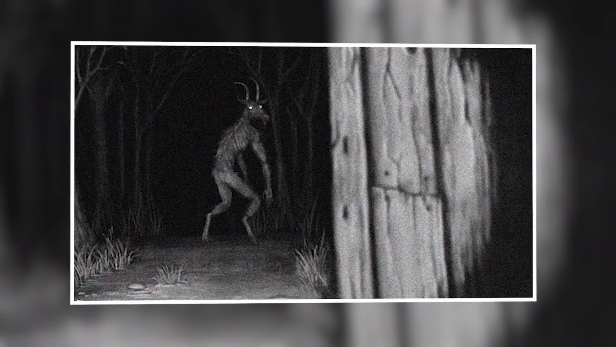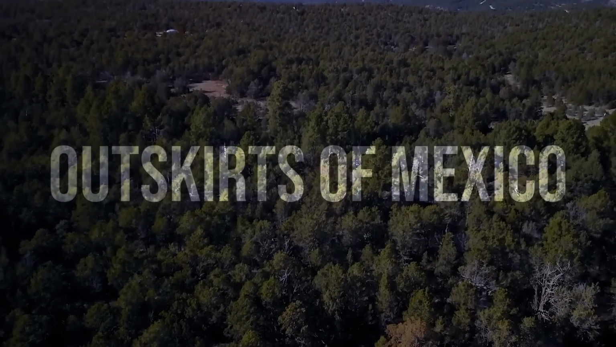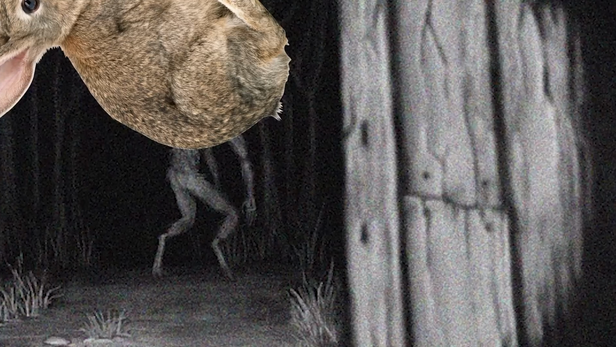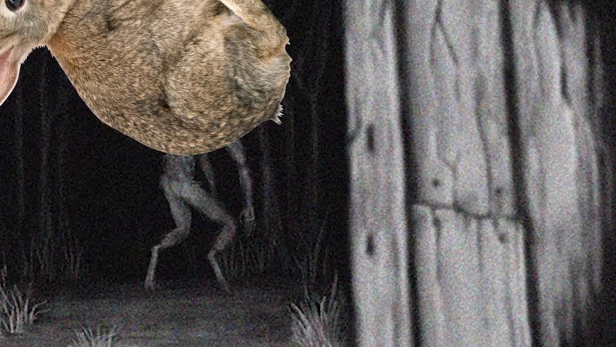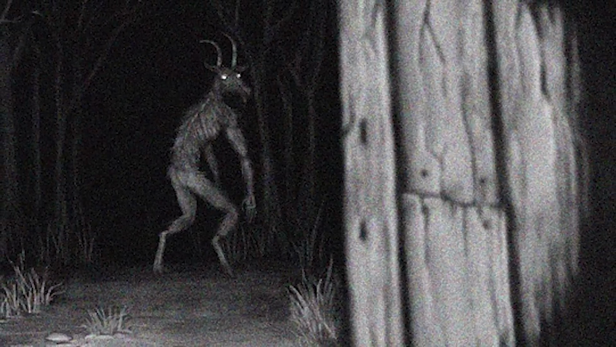It's time for today's open discussion. Back in 2021, in the outskirts of Mexico, this group captured a weird creature in the forest. It was peeking at the guys from over the hill. Even in the dark, they could see it had a human-like body from its head. It was no human. With very obvious horns and a face that resembled a goat, they could only think of one possibility, that it was a goat man.